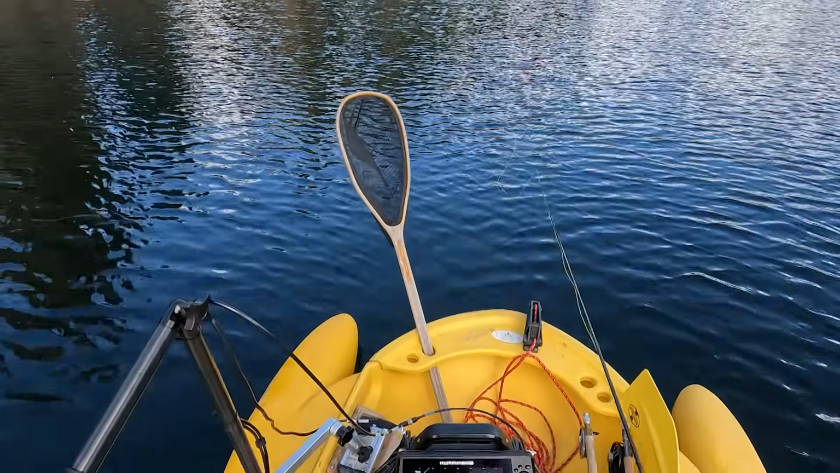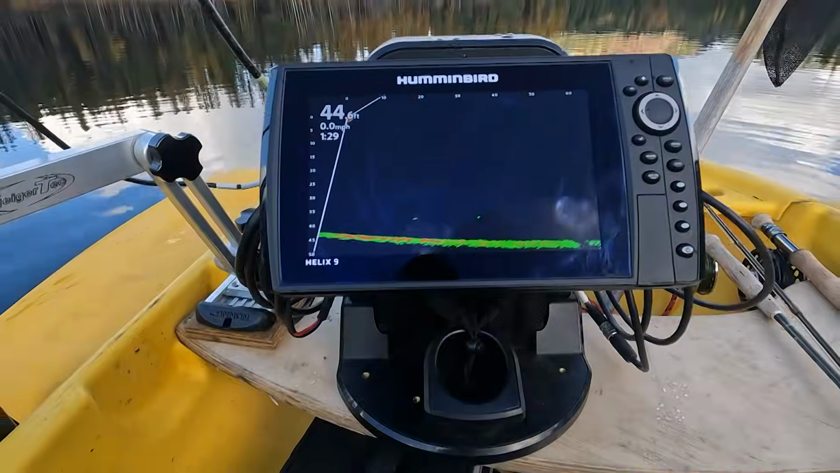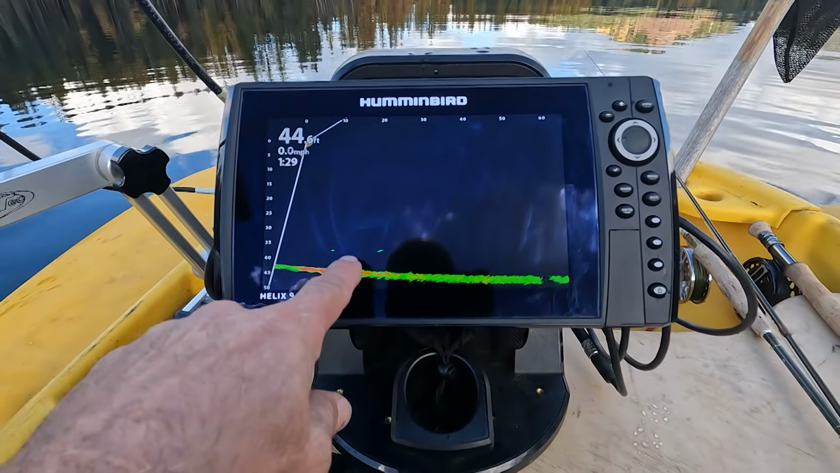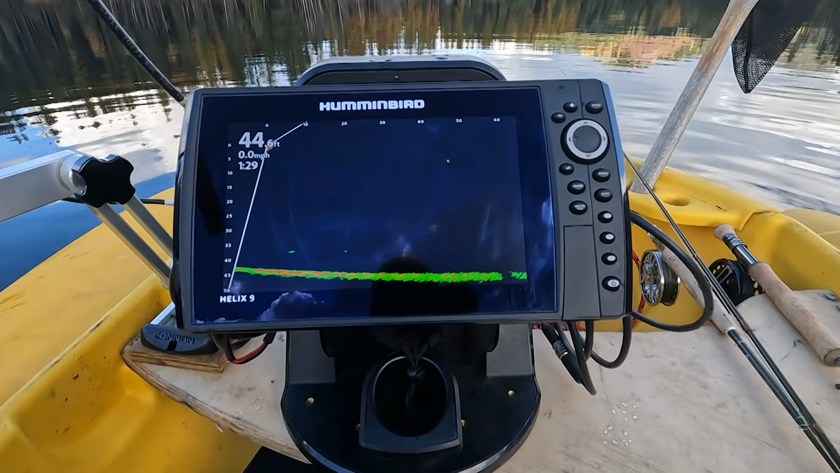Well, I'll keep working this area. At least I got a couple. Well, I got something real weird going on here. Look at these fish down here. 40 feet. I'm out in 40 feet. There's fish moving all around here.